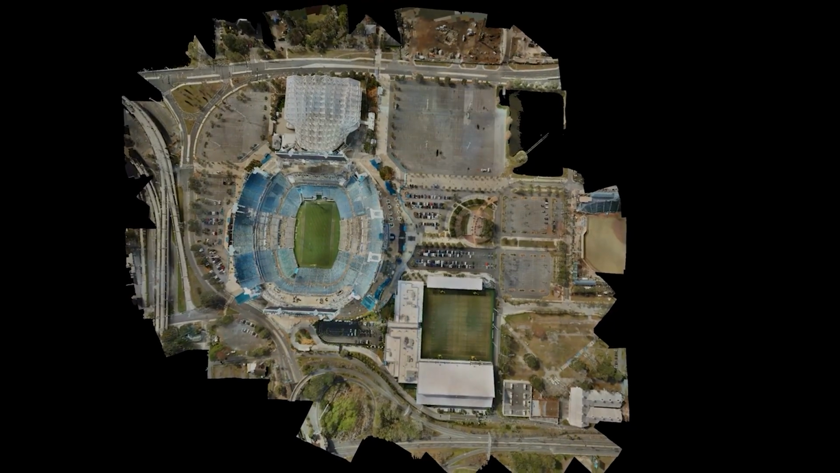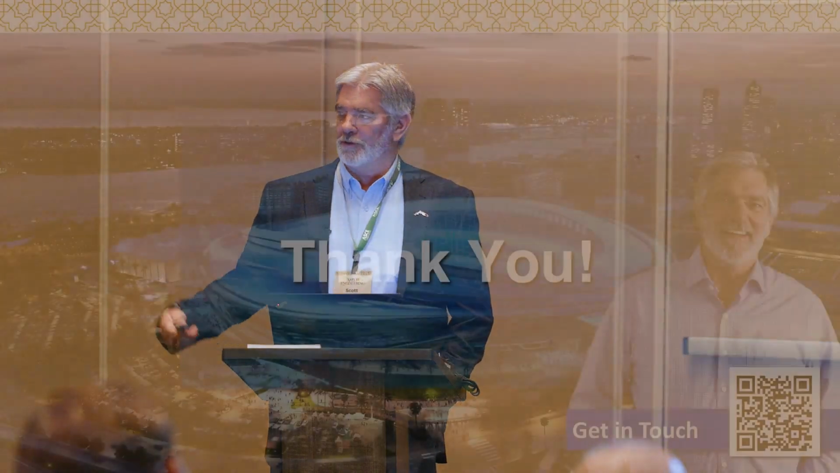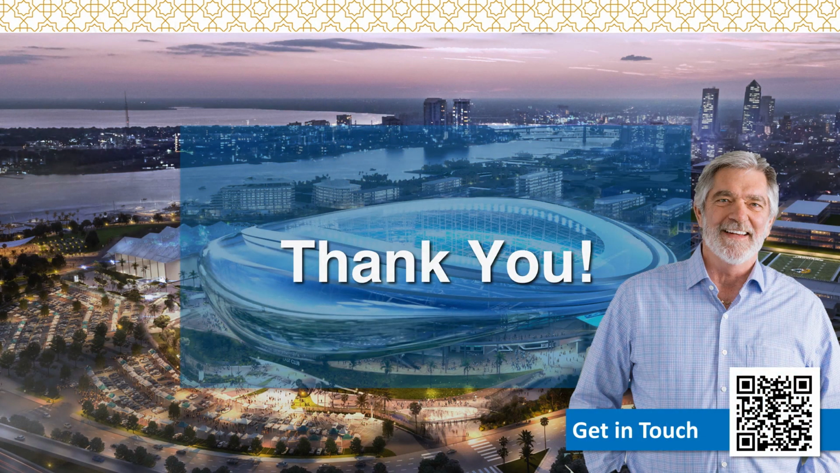All right. So I know I'm running a little bit over, so I'll just go real quick, wrap it up. Advantages of reality capture: faster data acquisition, improved accuracy, reducing the costs, enhanced collaboration, increased safety. Those are just the top five I could come up with. I'm sure there's a lot more.